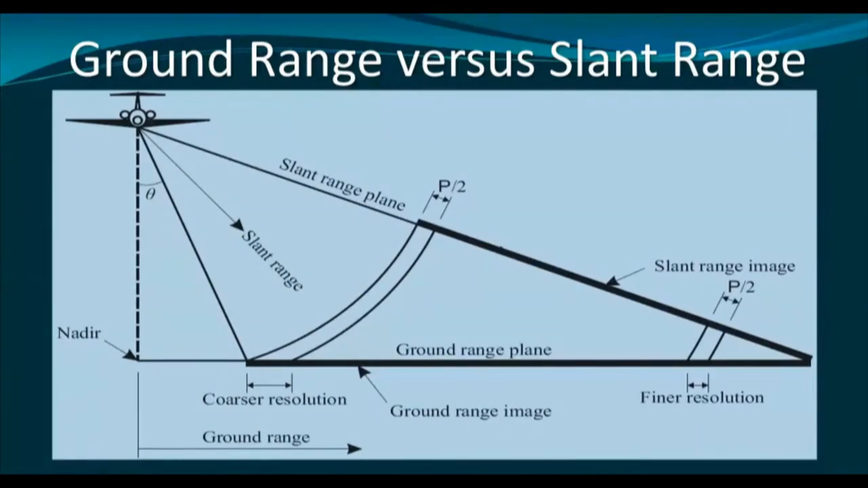But in case of radar, the images will be formed on the slant range plane. That means on this plane it will be generated, not on the ground range plane. Now, in case of slant range image,